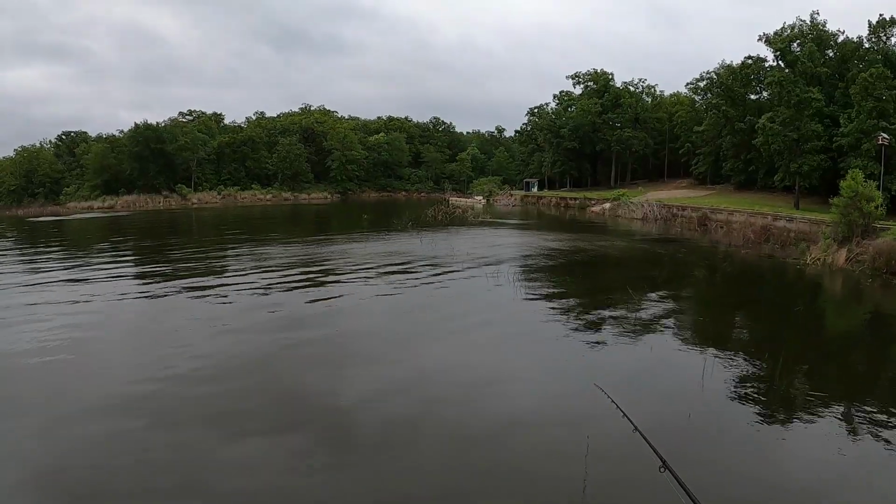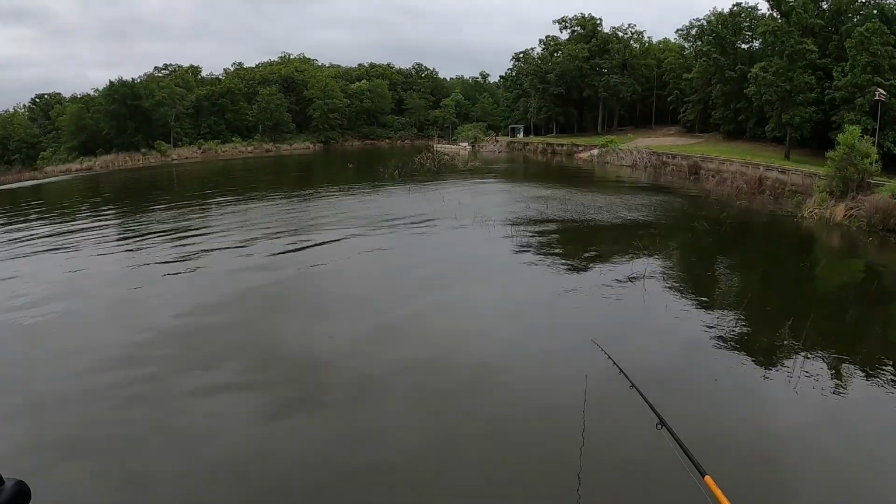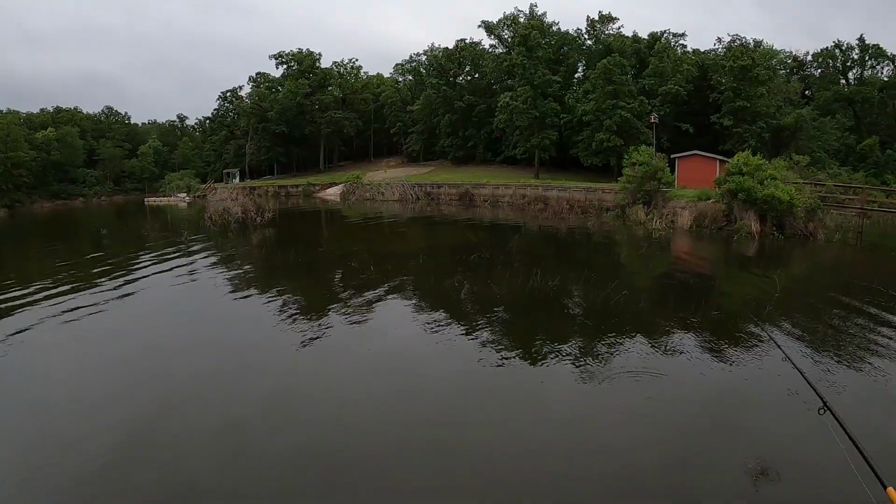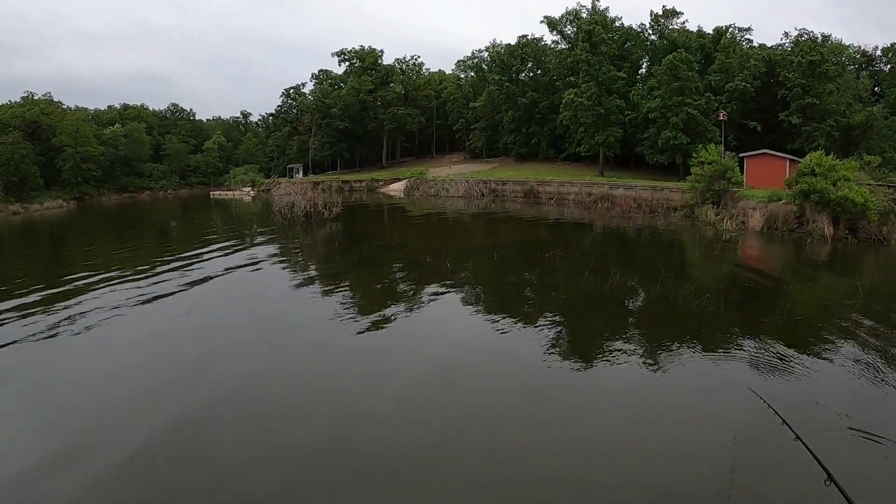This water being so clear, they may not let me get on top of them. I'm feeling shad or something bumping my bait. Either that or it's crappies. Let me see. Let me get down in there.